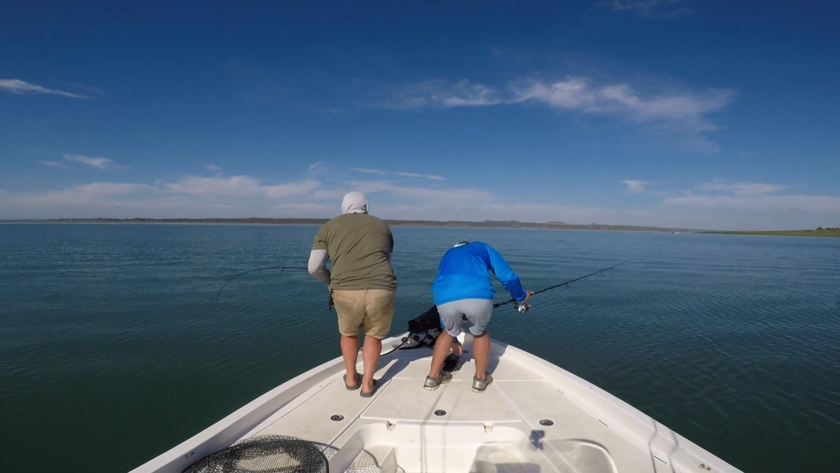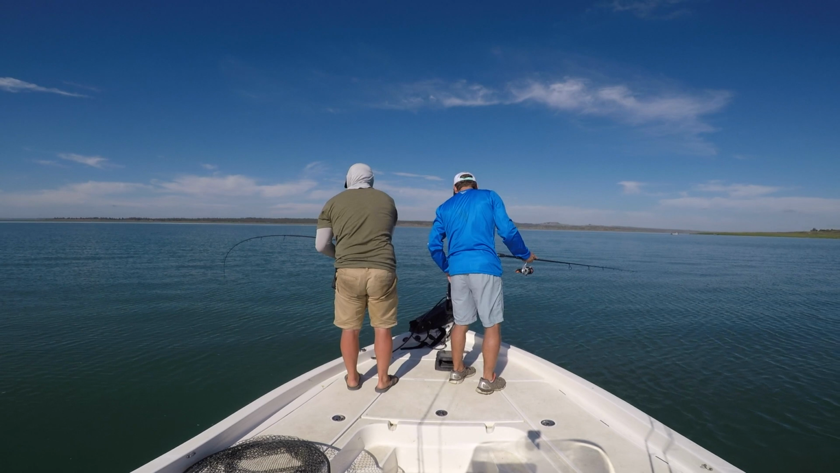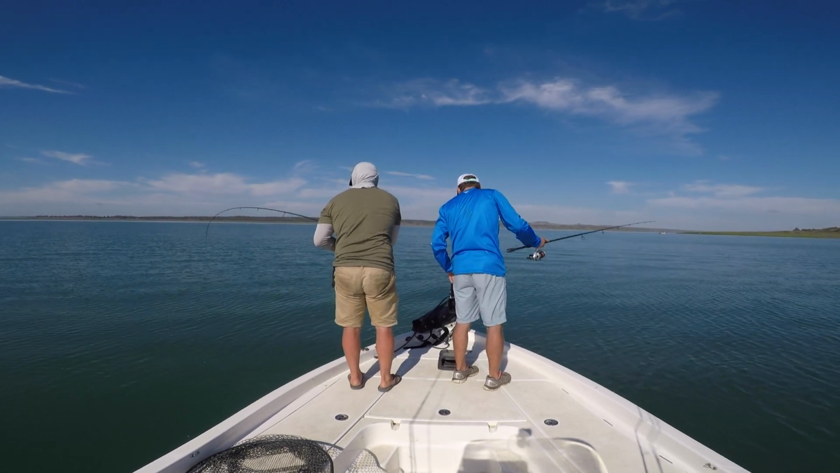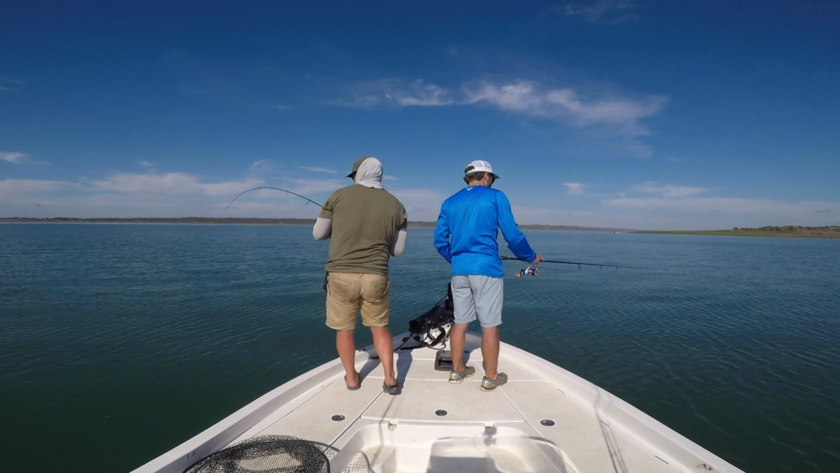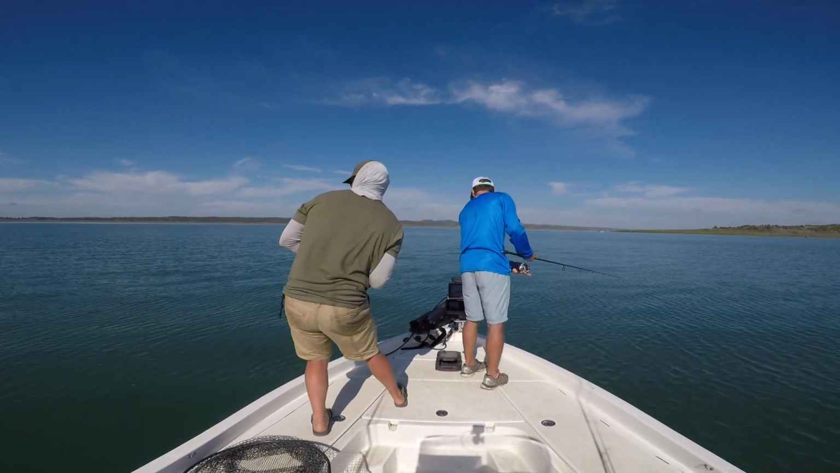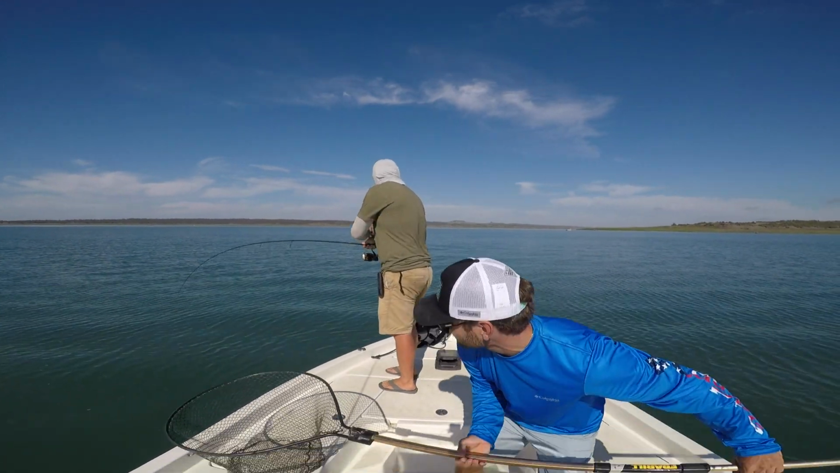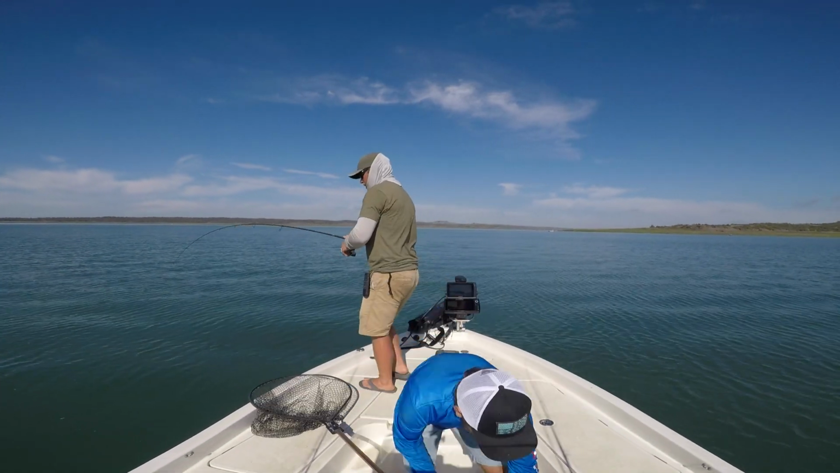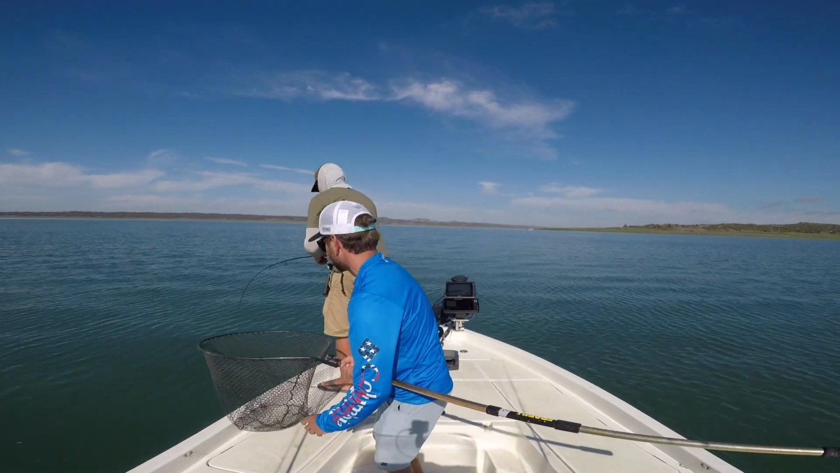Spot lock it, dude. Okay? We need to be spot locked. For me, we need to be spot locked. If you want to do the live scope, you go on number 2 because we're drifting over my fish. Okay? Okay. Cody, left. Let me know when I'm here. Cody, left. I'm here. You said.